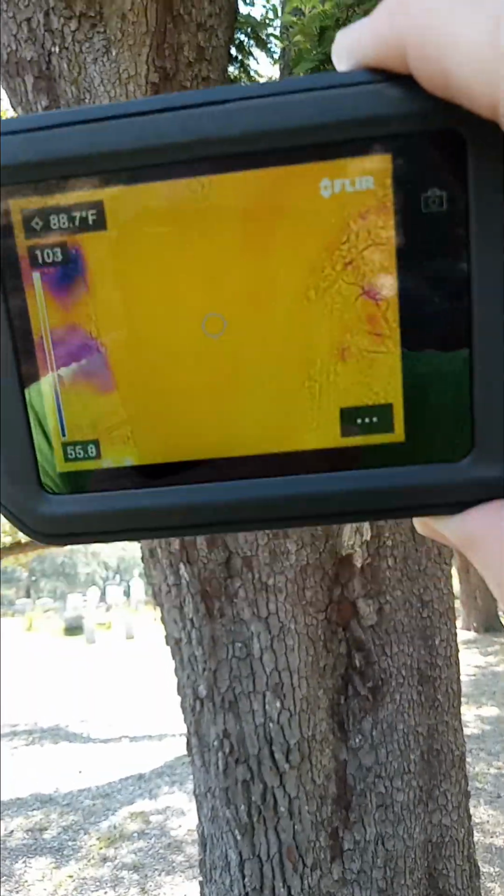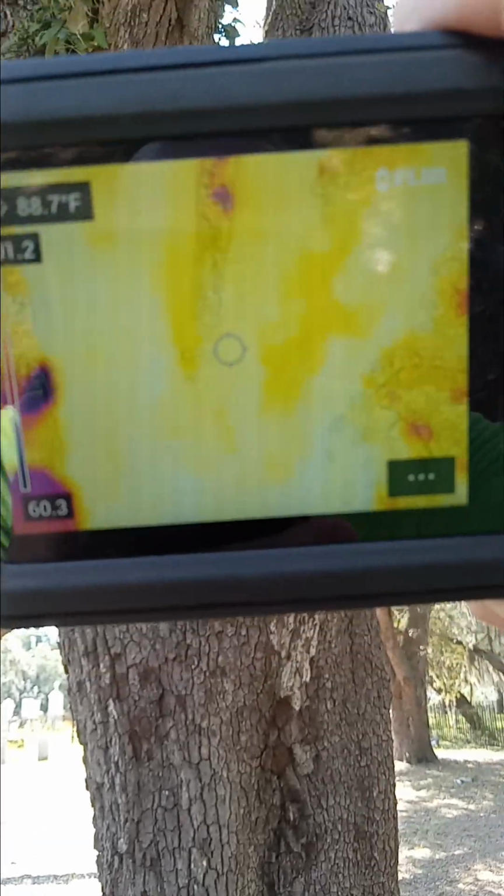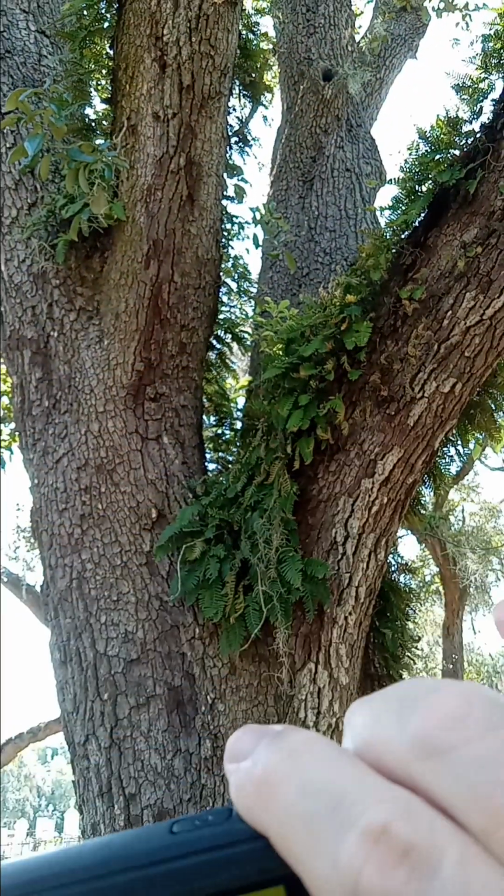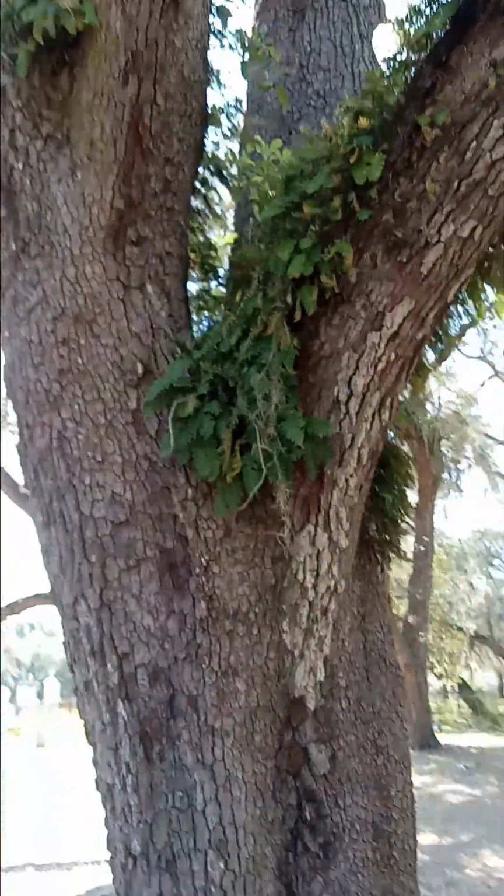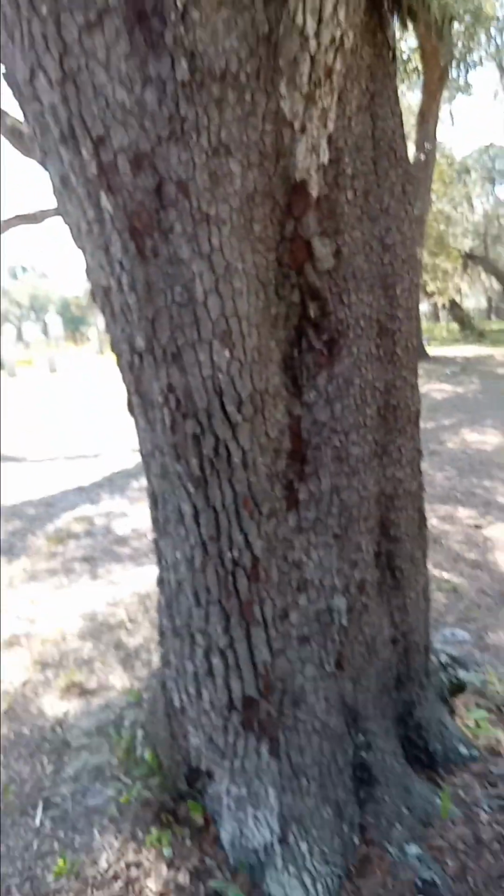I would expect this would be purple too, but it's not. See? And the areas that do look purple is the gaps between the tree. All right, let's come up from here. See the gap between the tree, the sky?